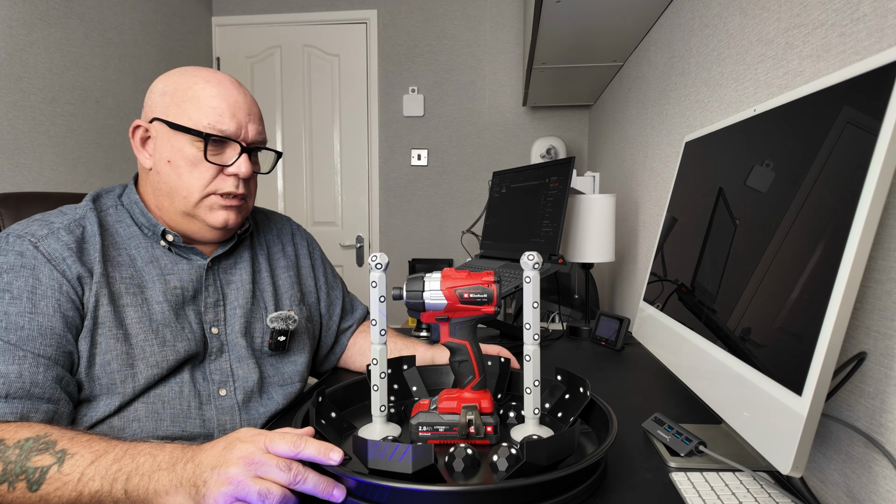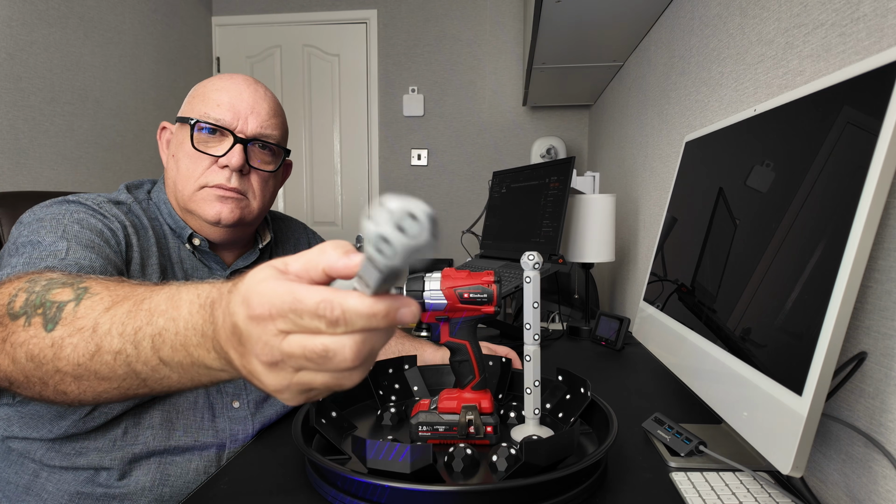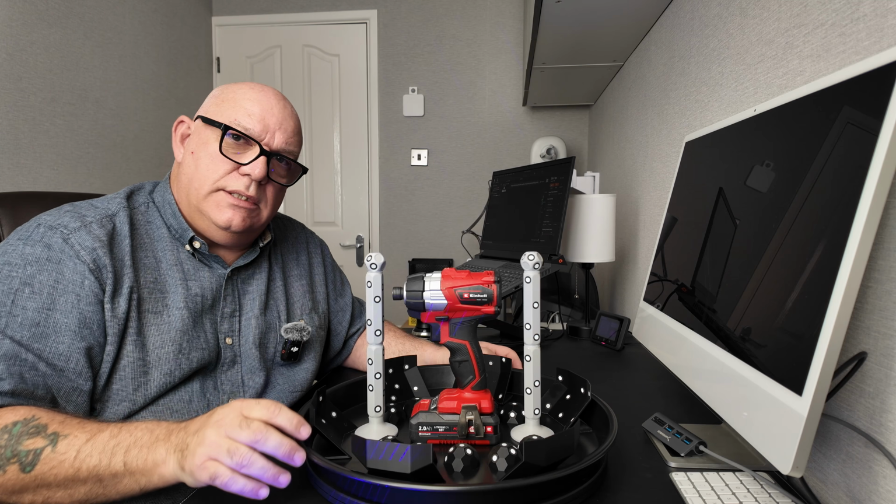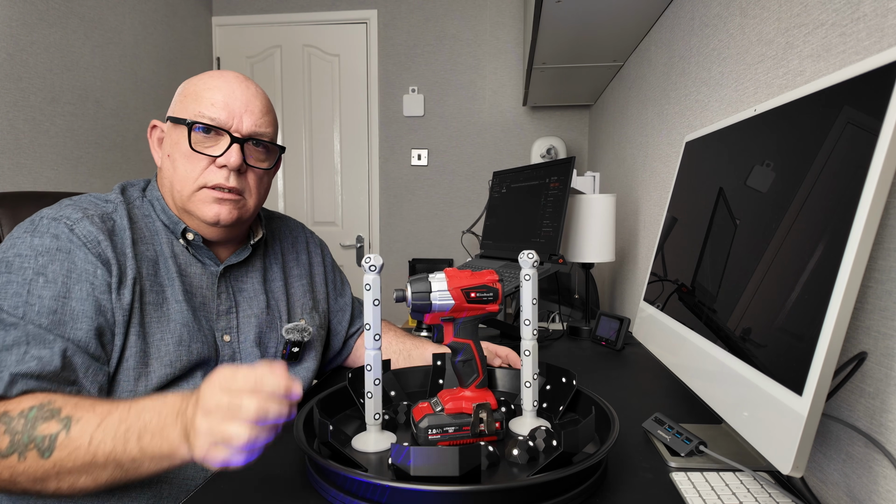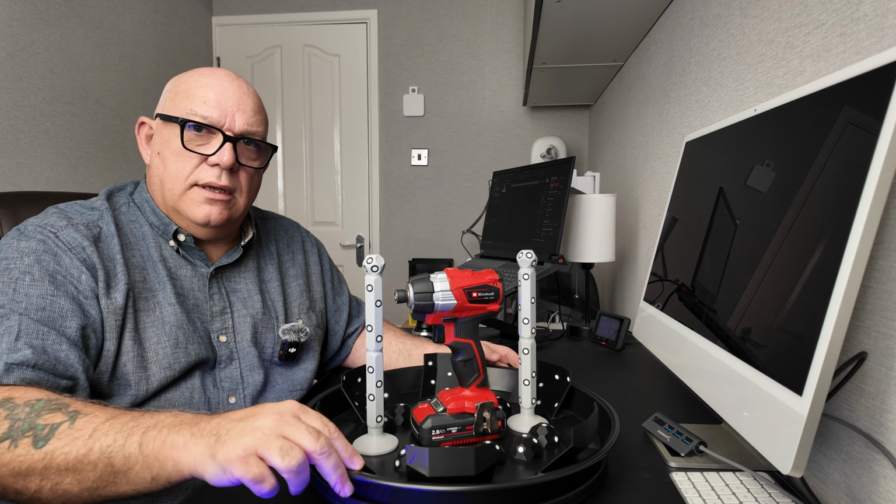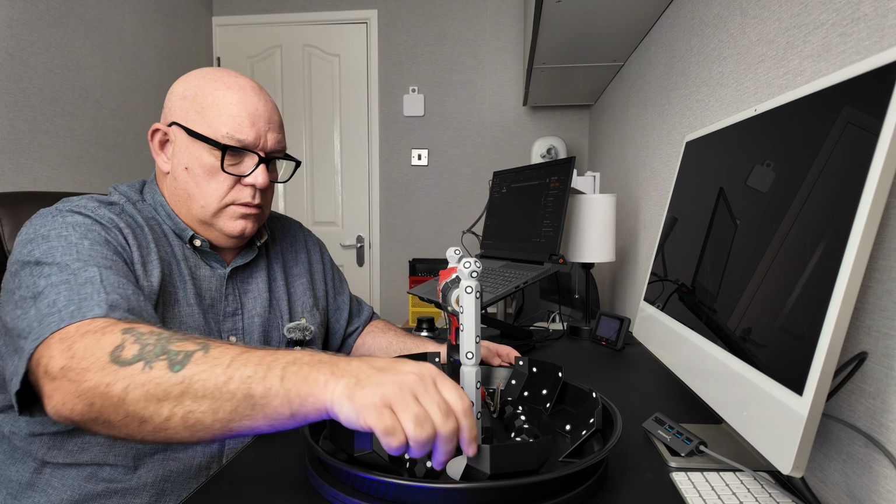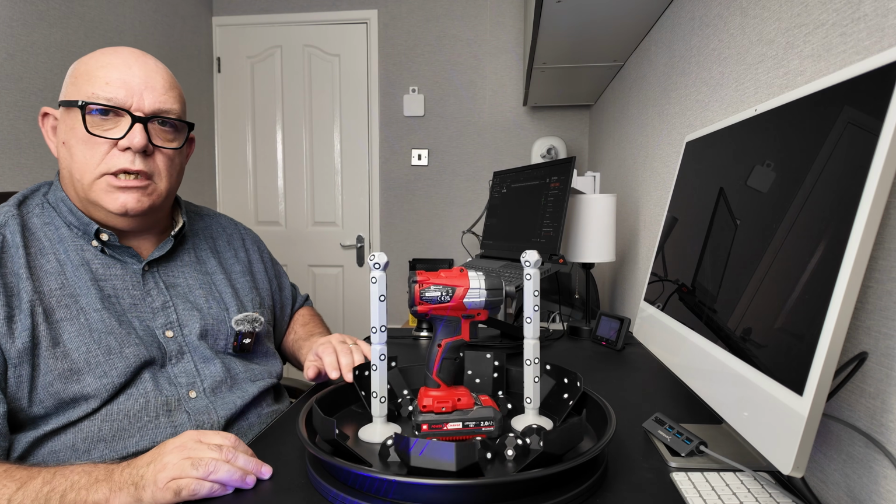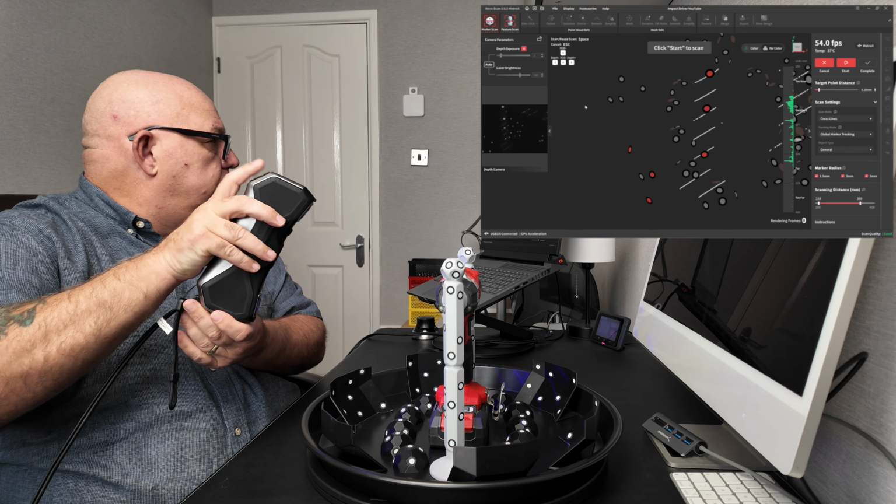So the next thing I tried was this. I printed off these towers, covered them in a few dots to place on the turntable like that. So hopefully you can put in markers further on up. And I thought, well, maybe just have one at each end at the moment, so I'm not blocking too much out when I'm scanning it. So let me show you how this went. Now it's on auto again then, and let's try this scan.